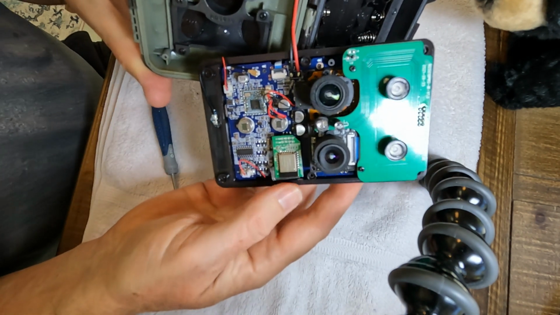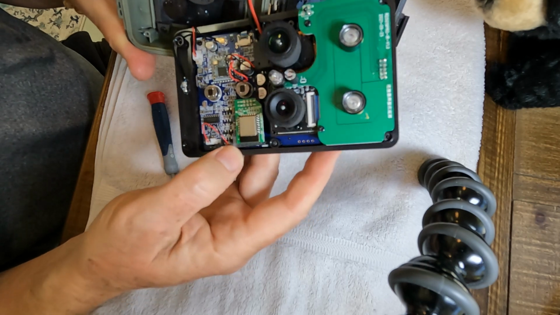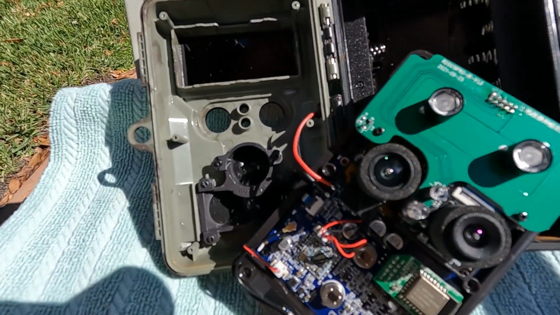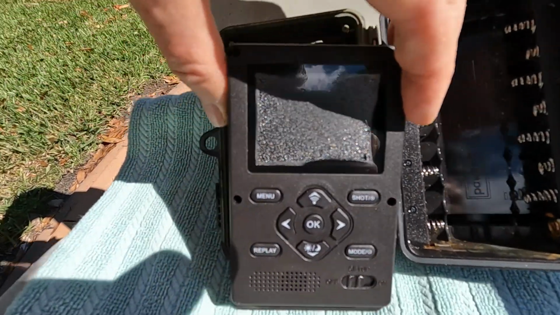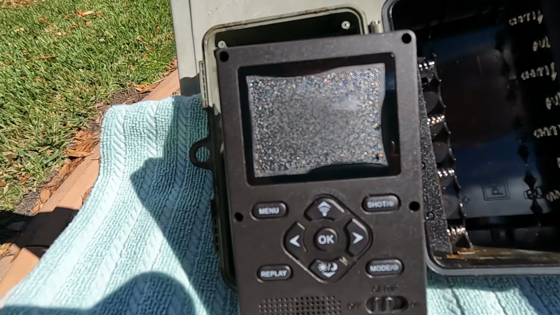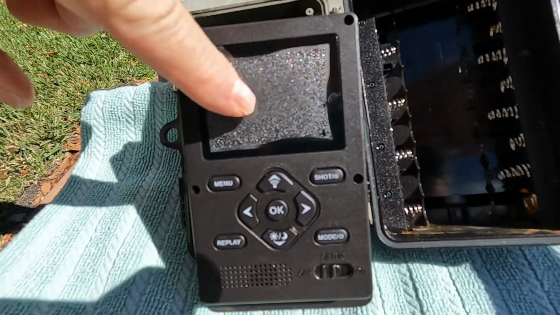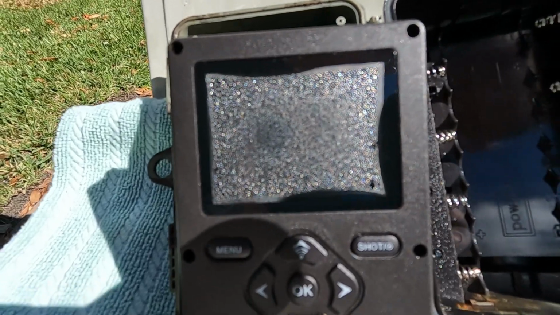Let's put this out in the hot Florida sun and let it evaporate, and then we'll go from there and see what we got. Nothing better than the intense Florida sun to dry something out, and we'll let this side dry out. Now the part that concerns me is the LCD side. That water may evaporate. It probably will evaporate, but there's so much water in there. We'll see how that works. The screen might be a little buggy, but we'll see.